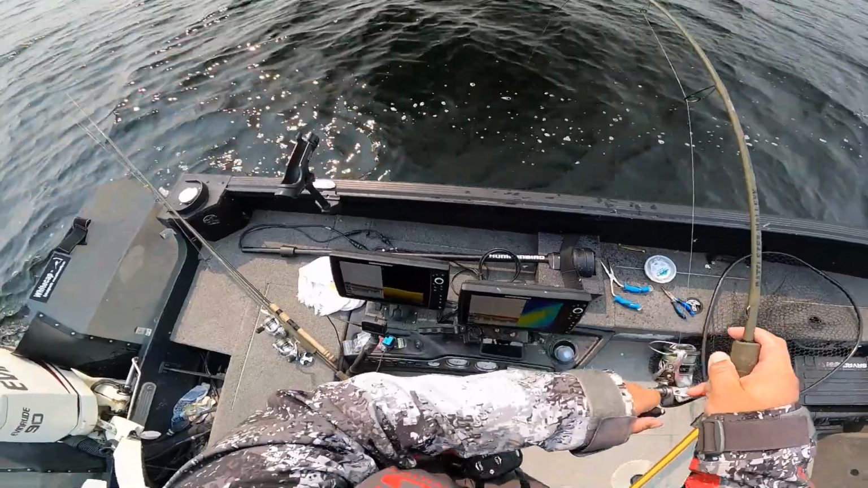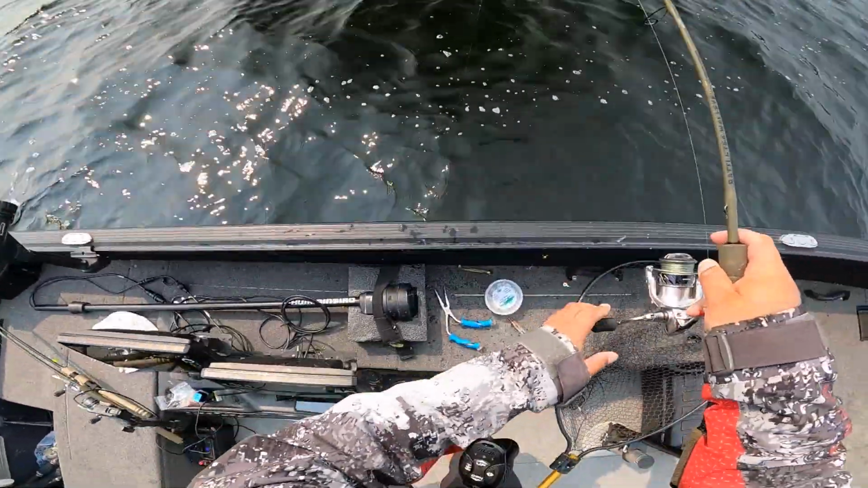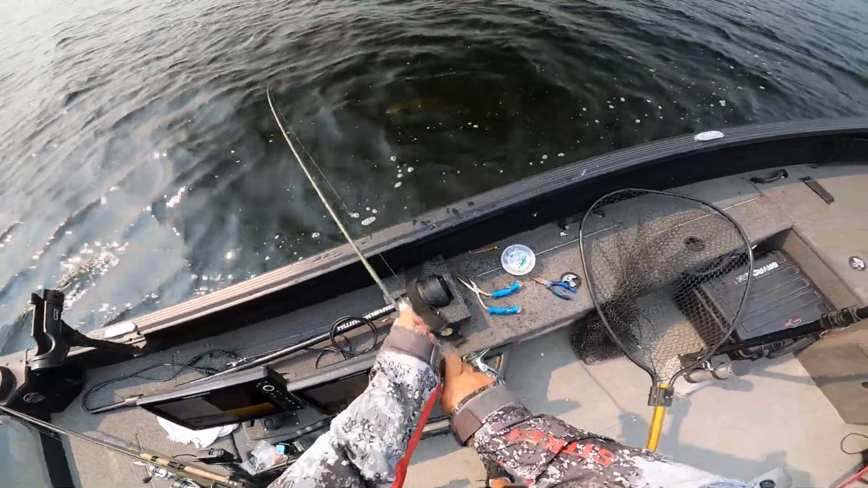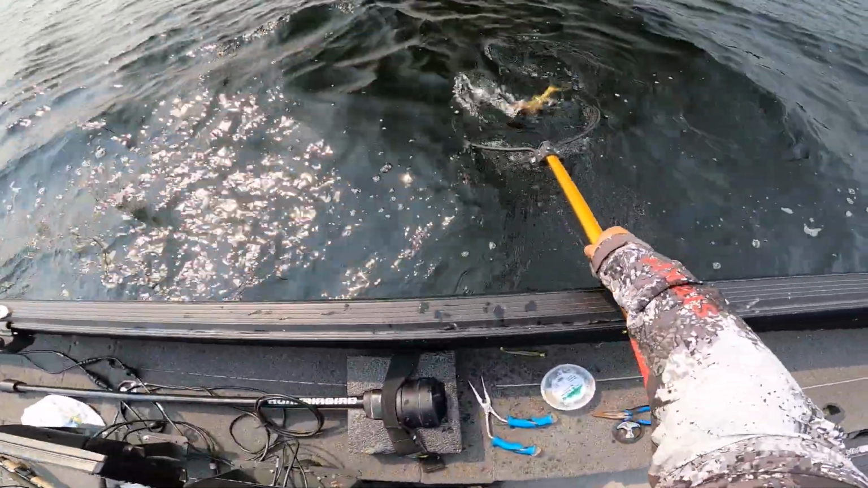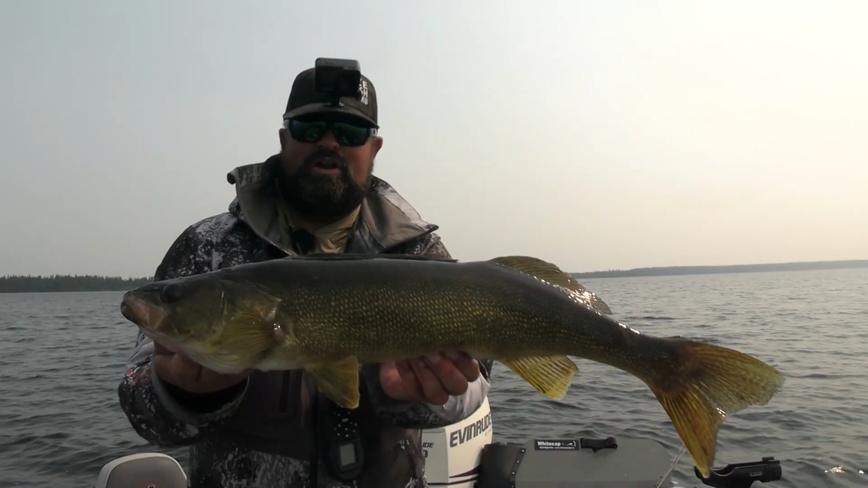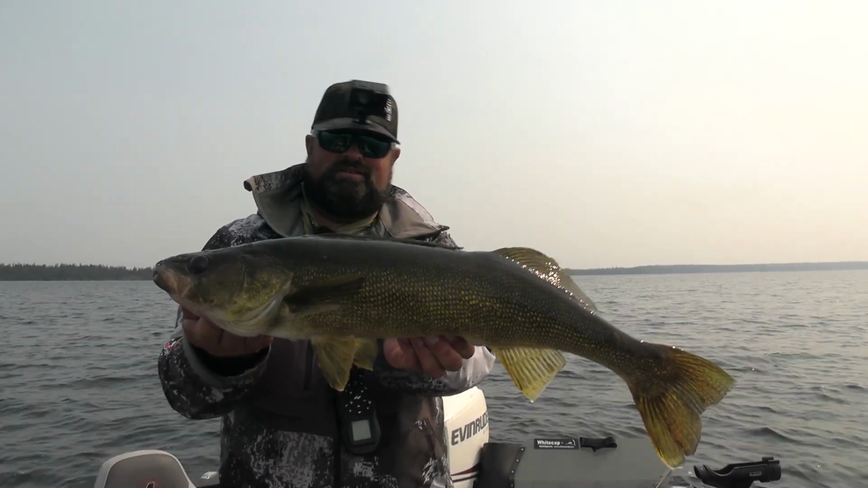This one feels pretty good. This is definitely my biggest of the day, I bet. Oh, why is it here all of a sudden? Yeah, hard to say. Probably my biggest of the day. Oh, nice, nice. That's a good fish. That's a good one. It's good, but not good enough. About a 25.5, 26 incher.